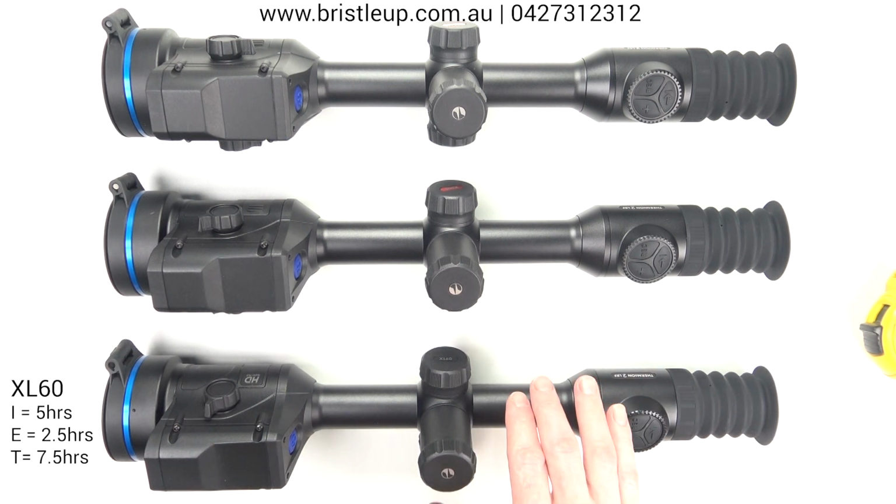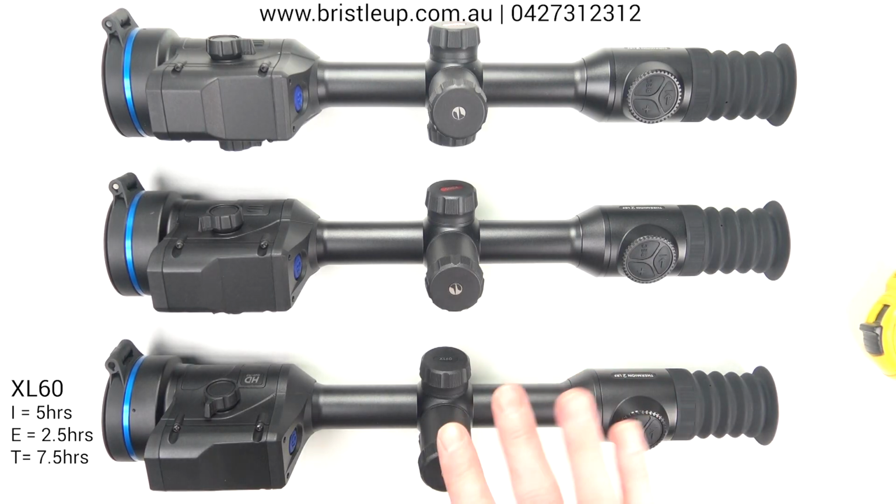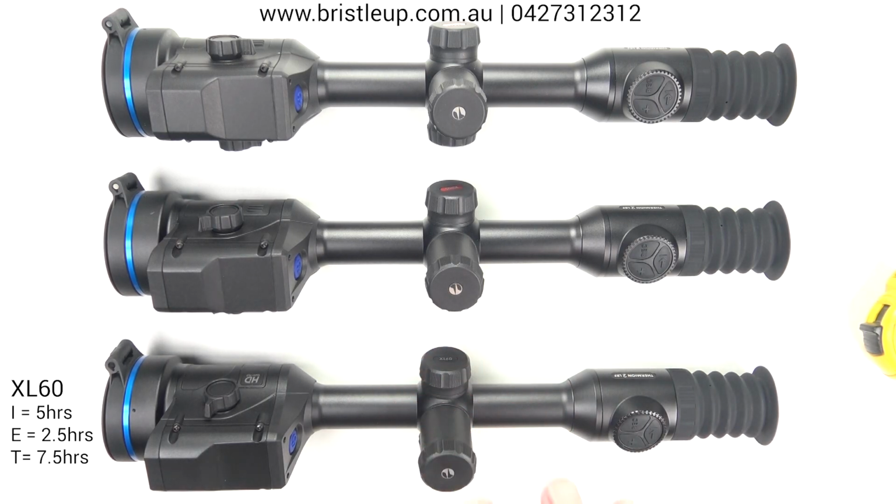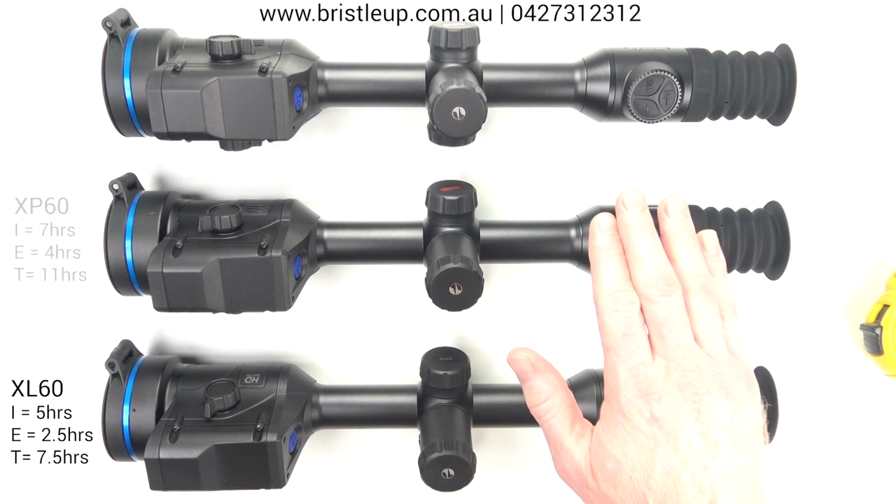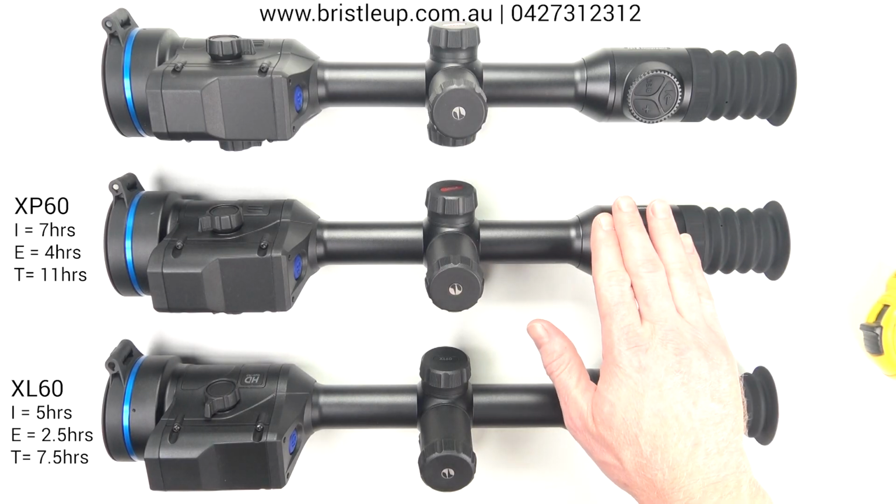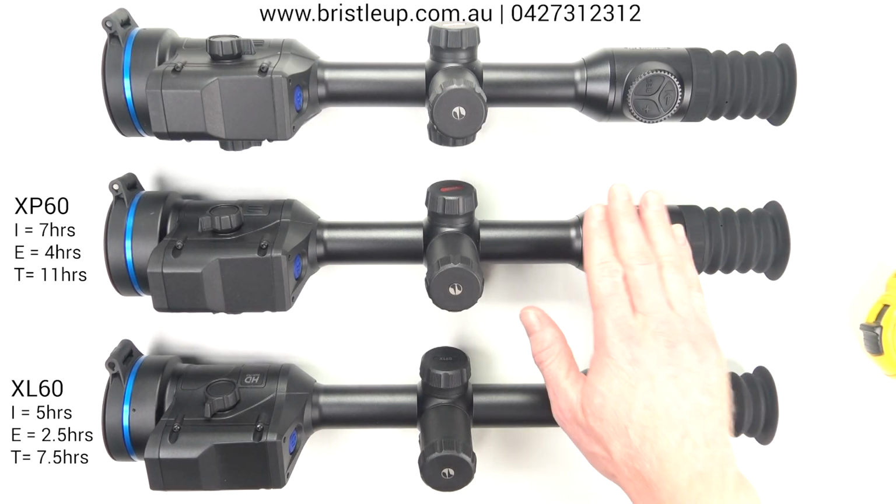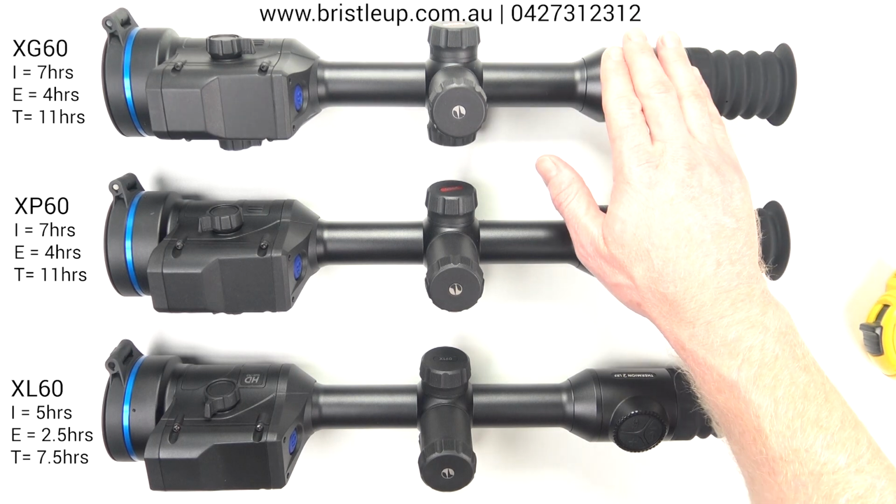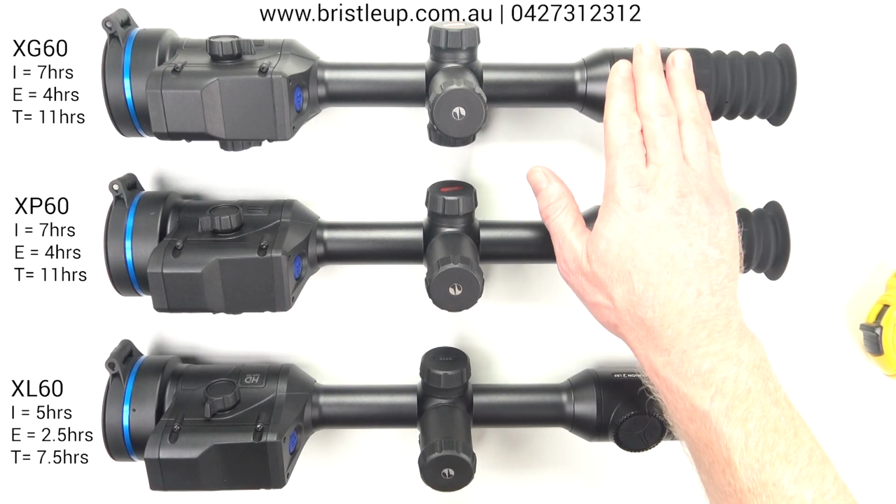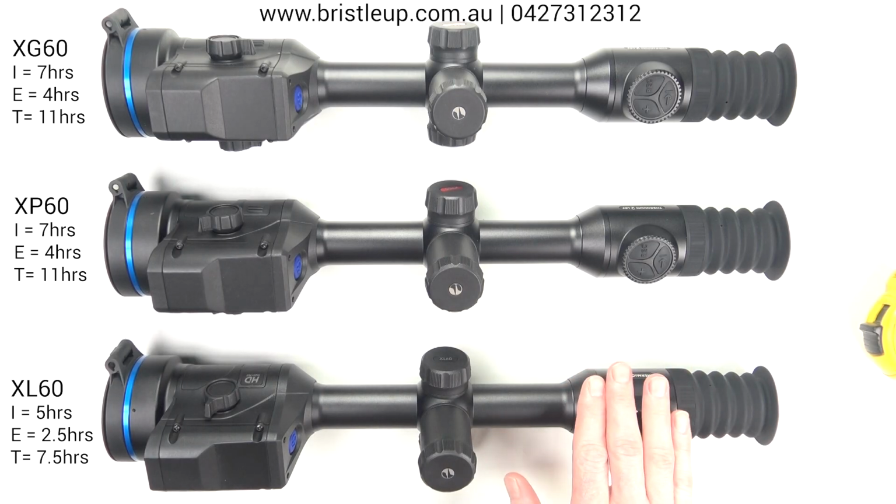In our drawdown test, we found the XL60 got 5 hours out of the internal battery and around 2.5 to 3 hours out of the removable APS-3 battery, for a total of 7.5 to 8 hours. The XP60 had a much longer run time, getting 7 hours out of the internal battery and 4 out of the removable for a total of 11 hours. The XG60 performed almost exactly the same as the XP with around 11 hours total runtime. So overall, very good battery life with the XL lagging behind just a bit.